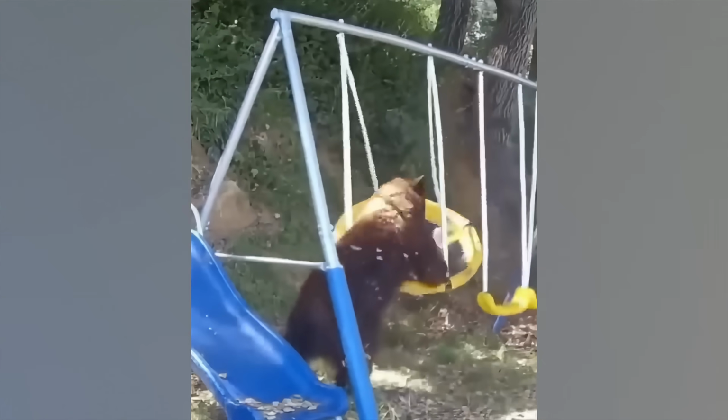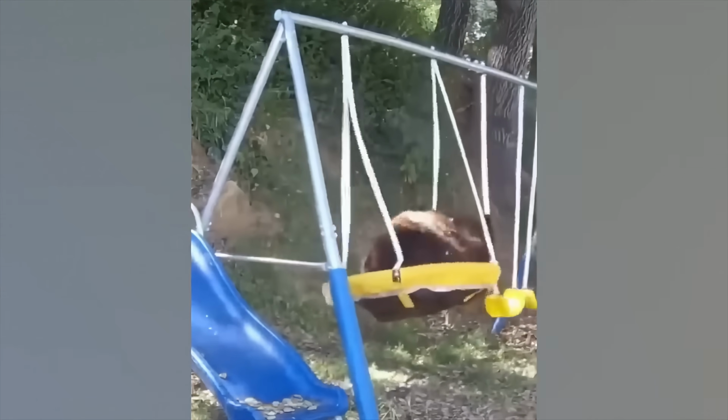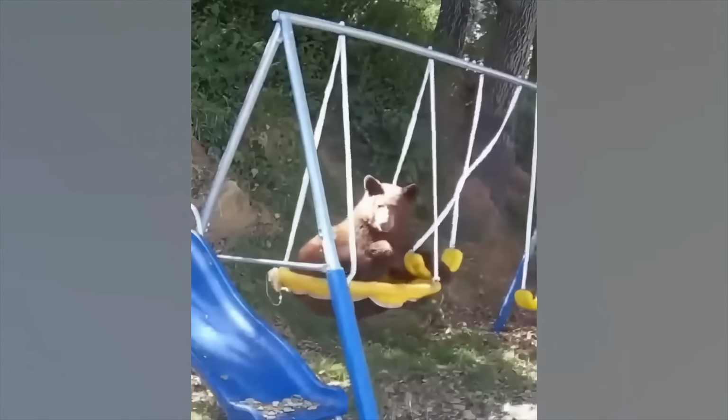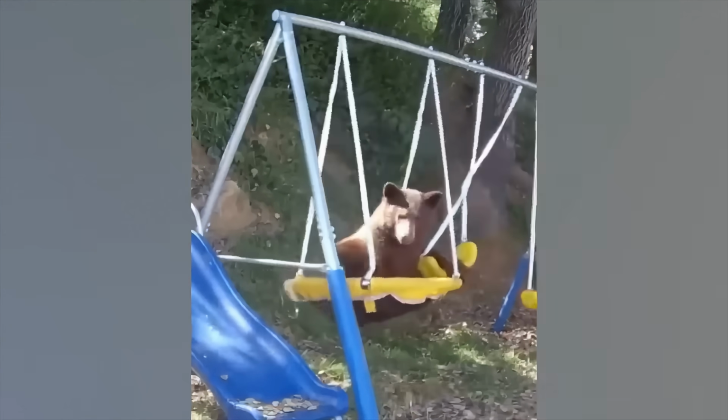And I can't lie, it's pretty adorable. Look at the bear's face. I mean, he's having the time of his life. Anyhow, I hope the kids don't play on the swing set, or it's an old swing set, because this bear, I think he's addicted. He'll definitely be back.